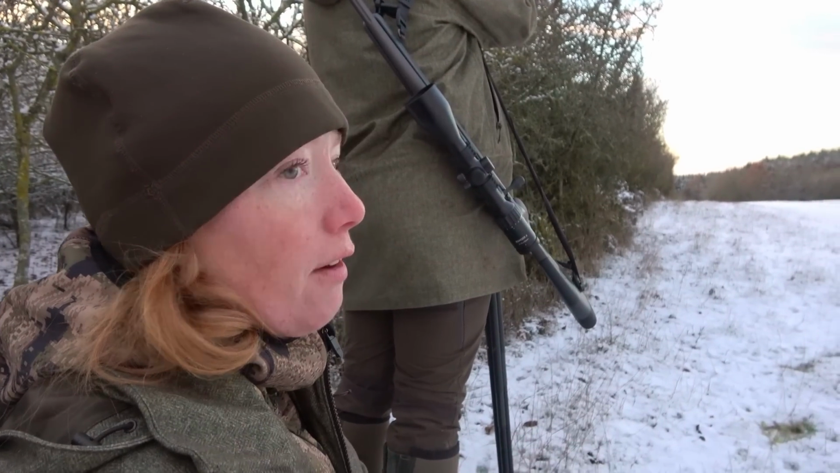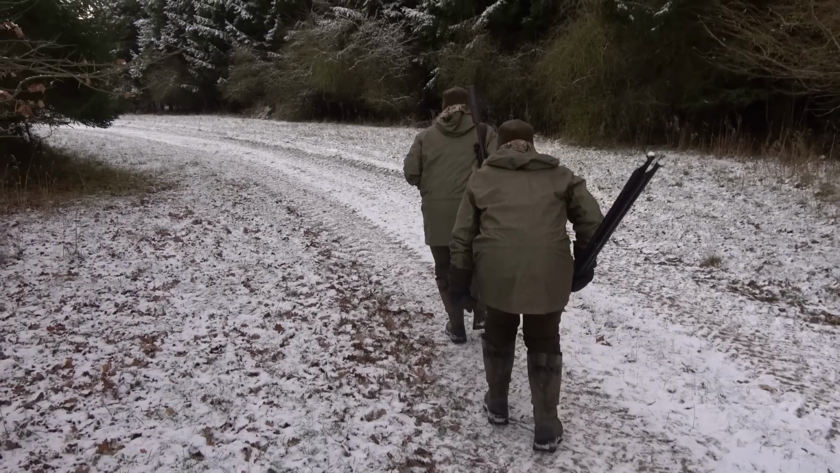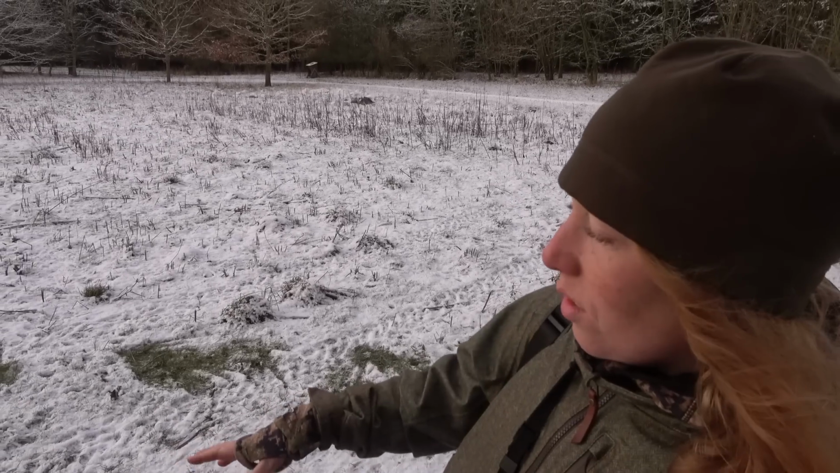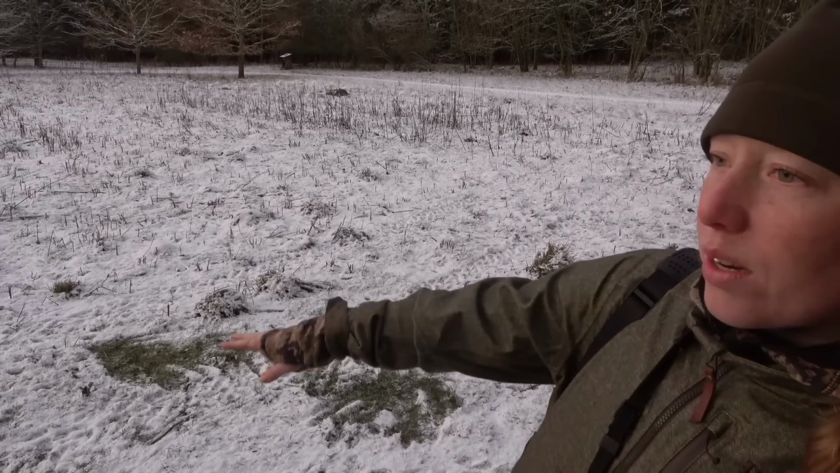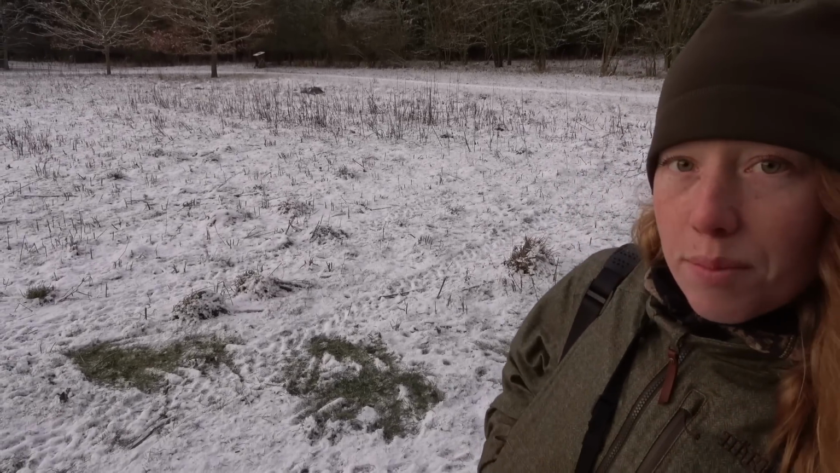You can see there have been some roe deer right here because they have scraped the snow off the ground. So you can see all the green spots. That's tracks from deer.